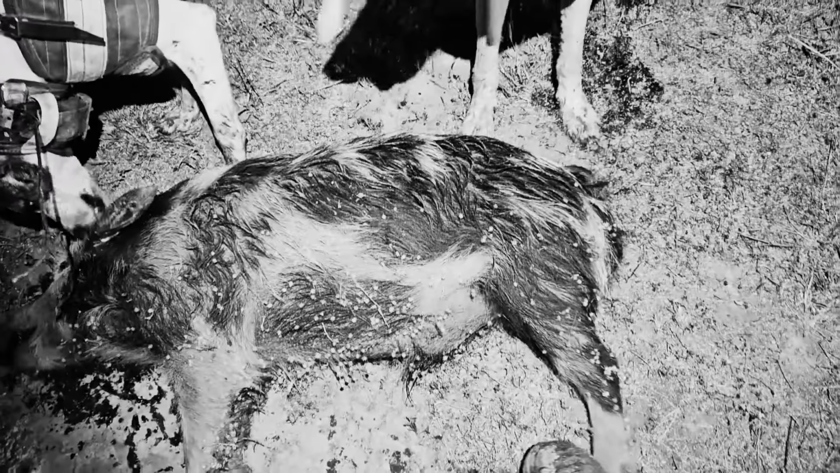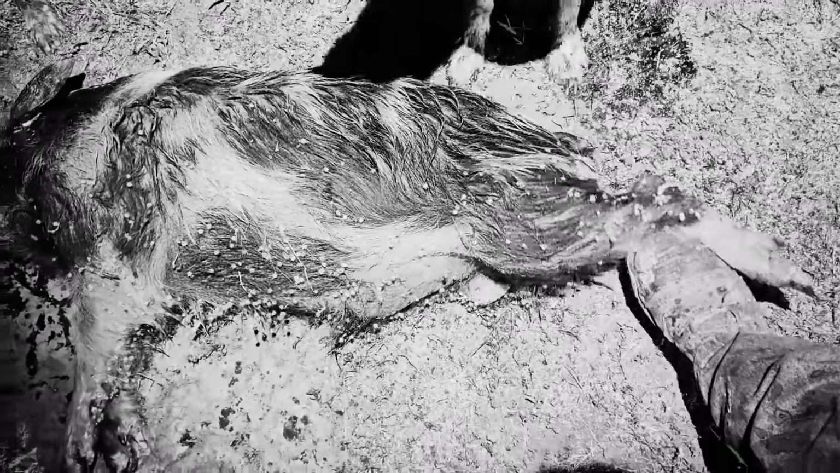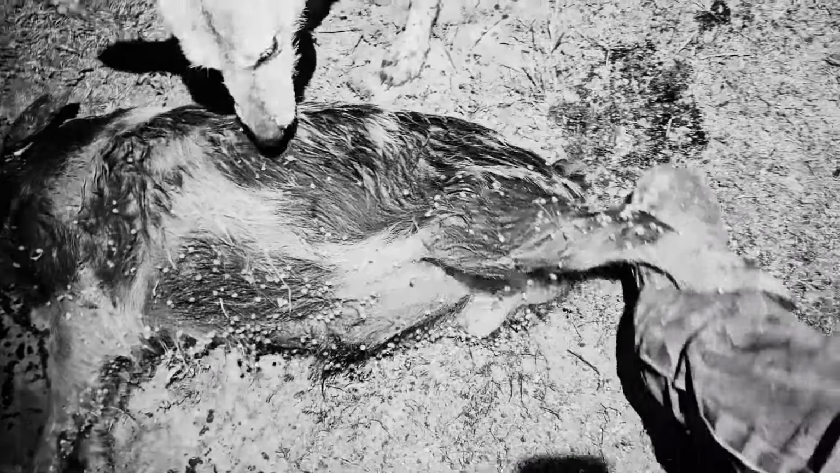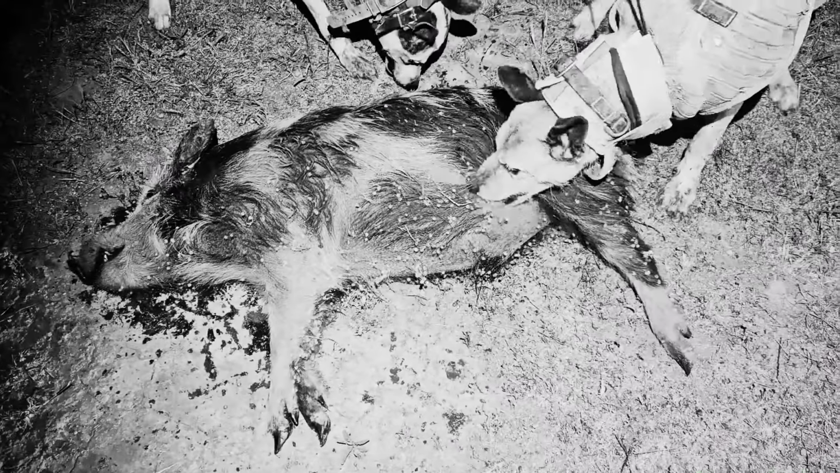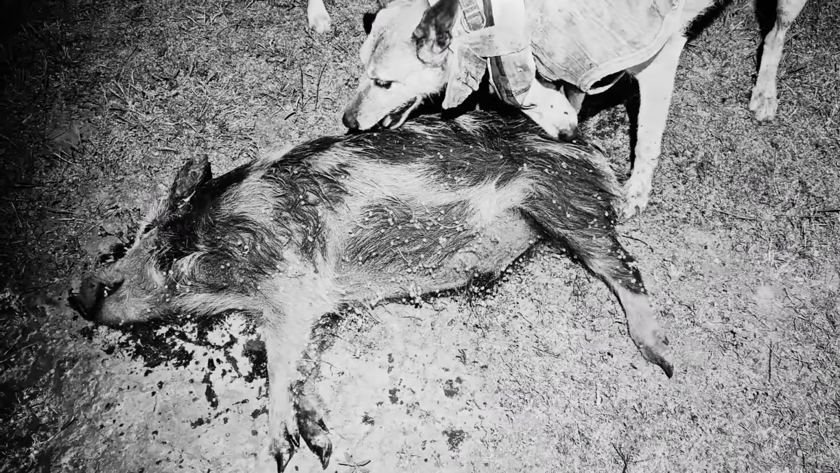Well, if you look closely here, he's only got one back leg. He's just got a little stump down there for a back leg. So here's a little tripod. You don't see that every day anyway. So that's number 6 so far.